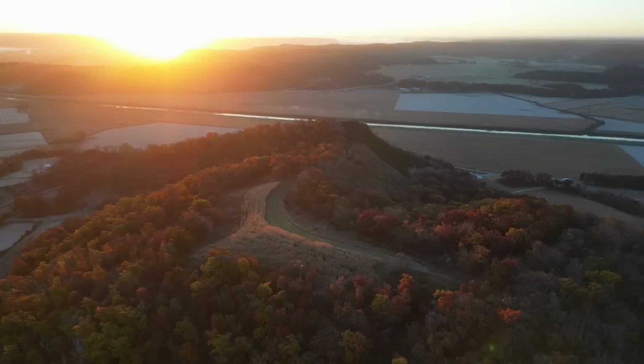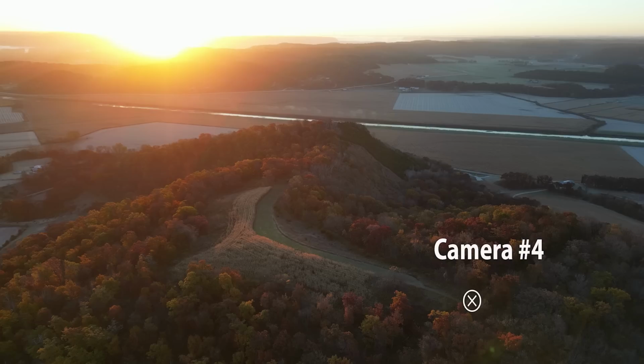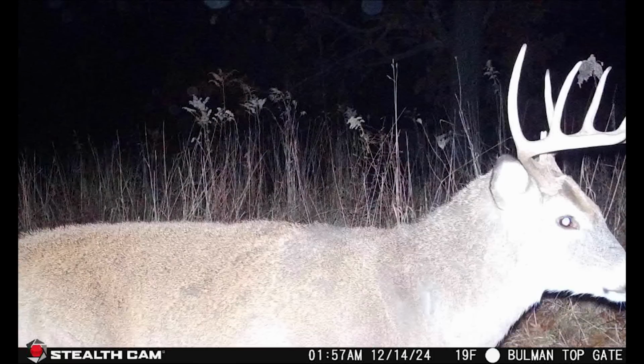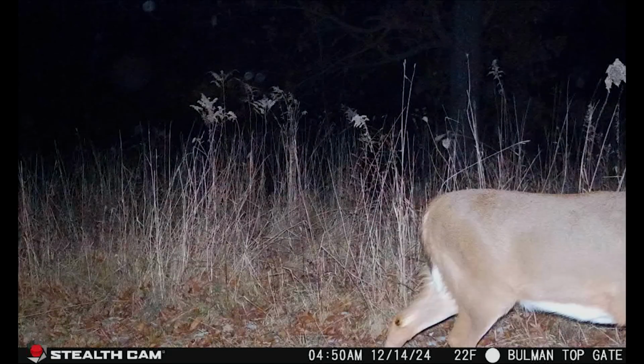So this next location is just another trail, and it's an open gate between timber and an open field. And there is food in a food plot in this open field, but for whatever reason, this location didn't pull a whole lot of deer through.